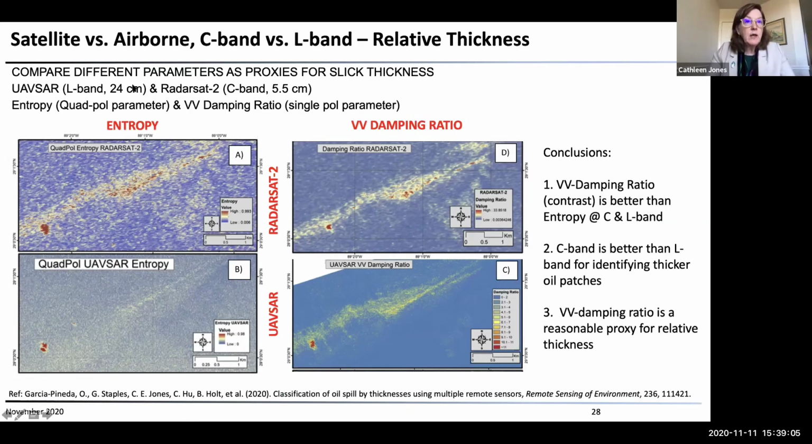So with RadarSat and with UAVSAR, this is the RadarSat parameters, the entropy and the damping ratio. And this is the UAVSAR measurements for entropy and damping ratio taken at the same time and over the same area. And this is in an area where we had spotters that had observed a mat of dark red-brown emulsion within the slick. So this area was known to be red-brown emulsion, very thick oil.